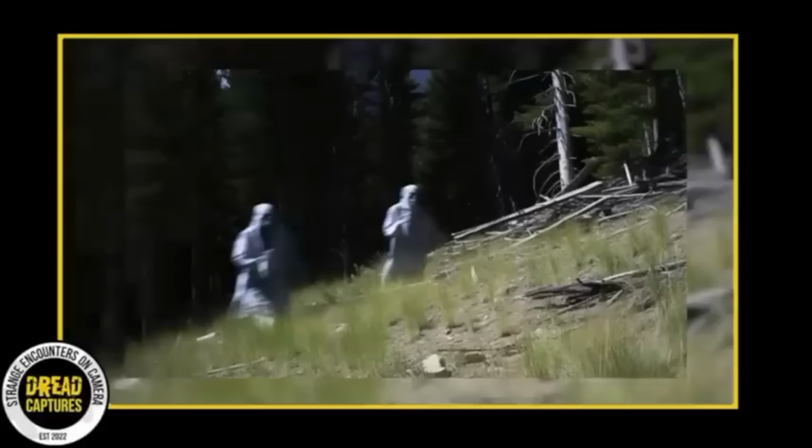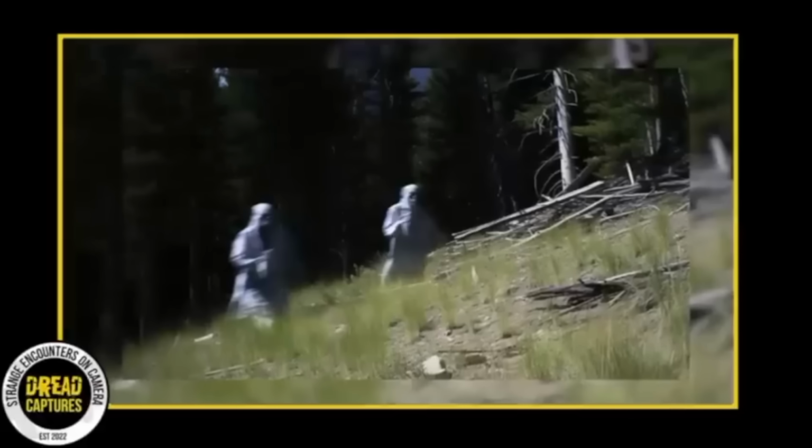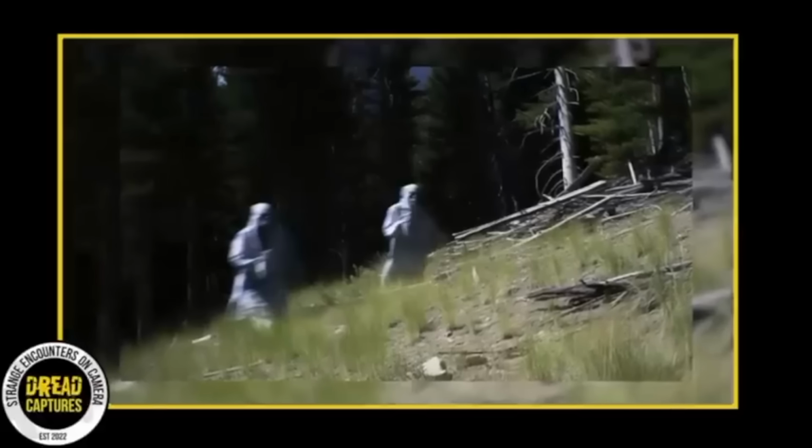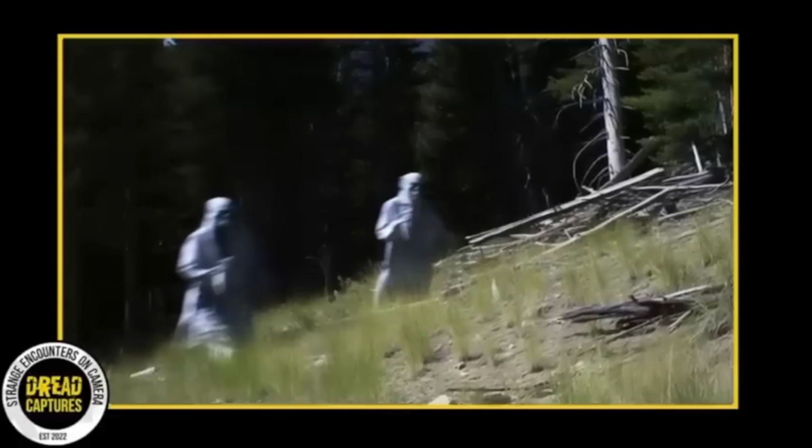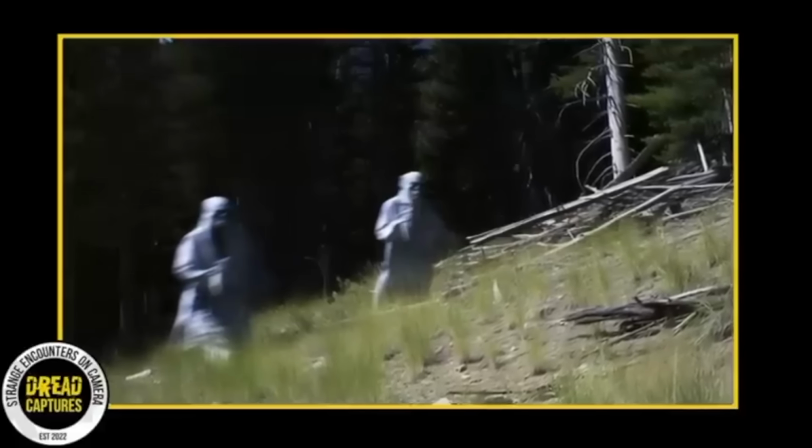There looks like there's some wood in the background, so I don't know if that was from an old house or if that's just regular piles of wood. There look to be some boards in there. I don't know. Let me know what you guys think about this. This is super intriguing to me.